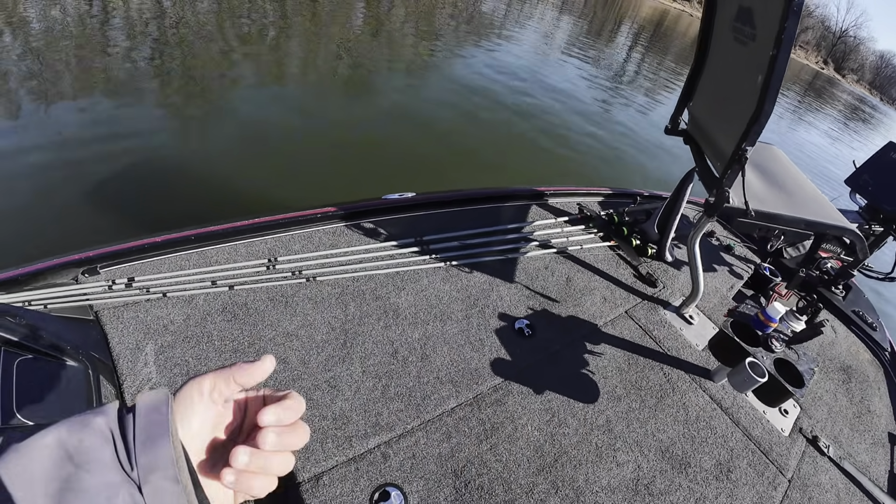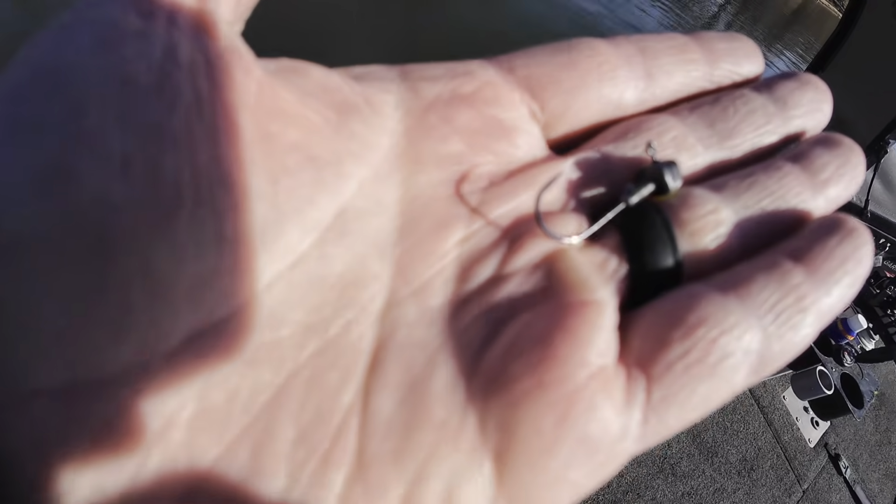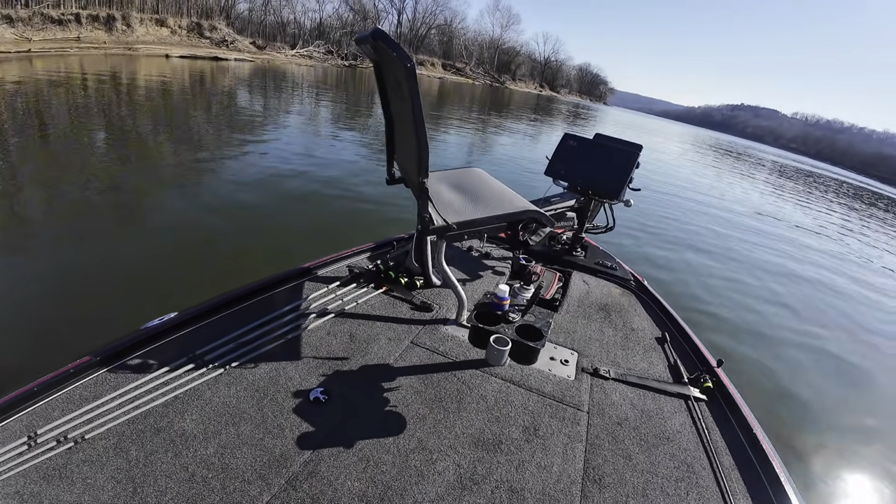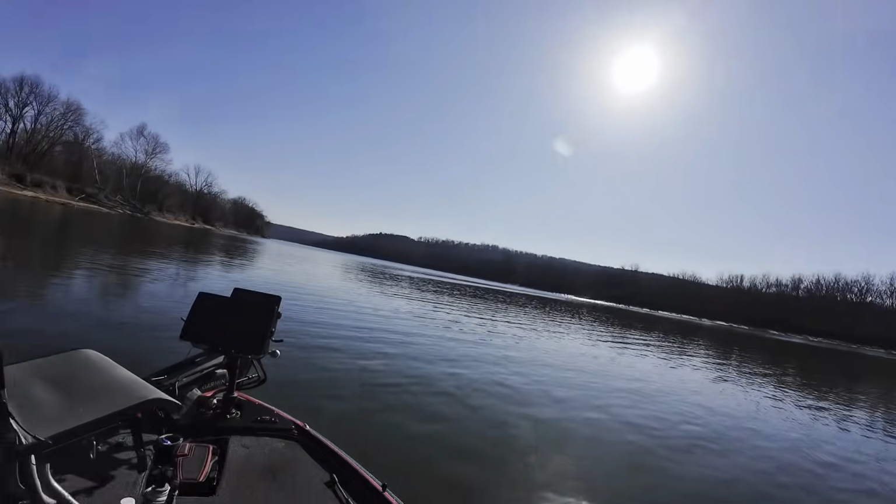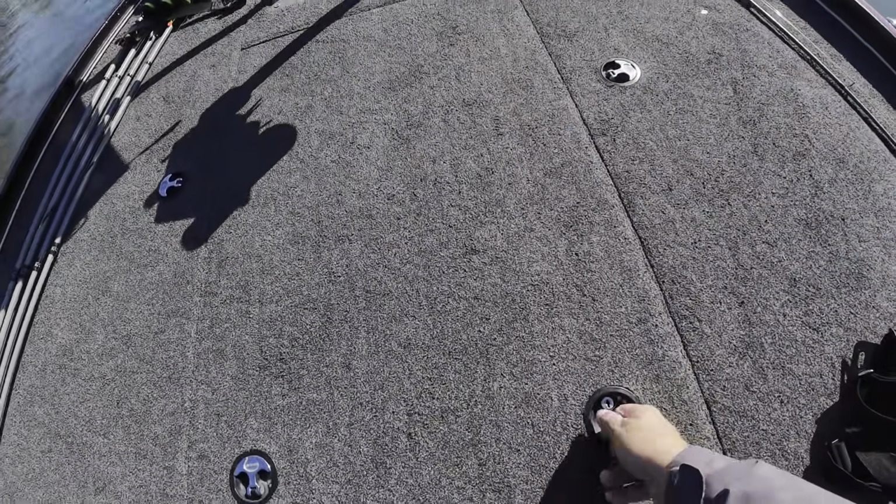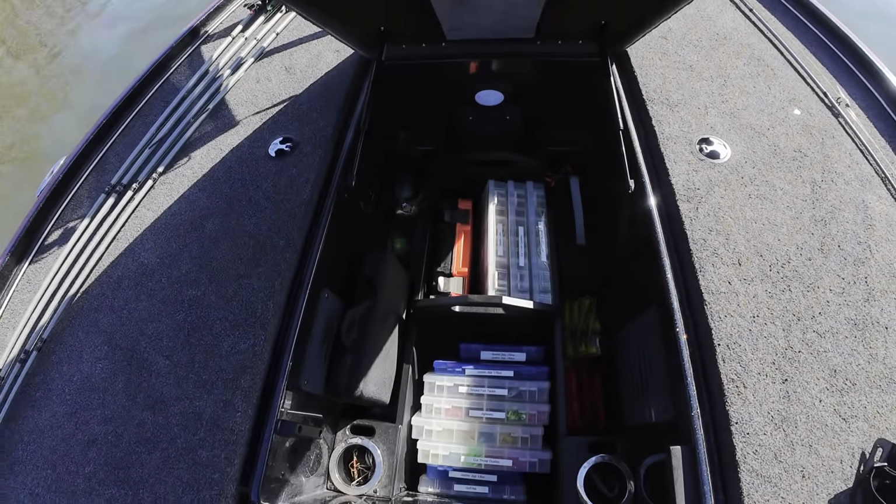Probably won't matter, but I know that being in clear water, they're going to be chasing these shad and they can see a lot better, especially with the sun shining high and bright like it is. So let's get in here and see what I can find.